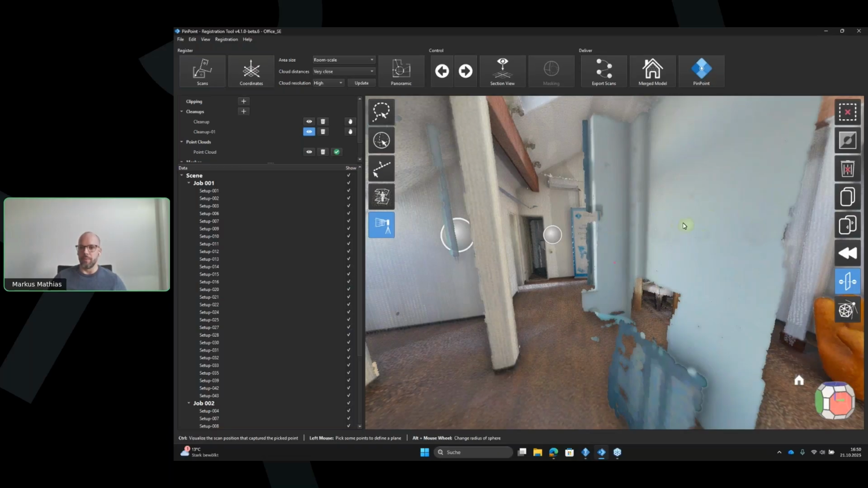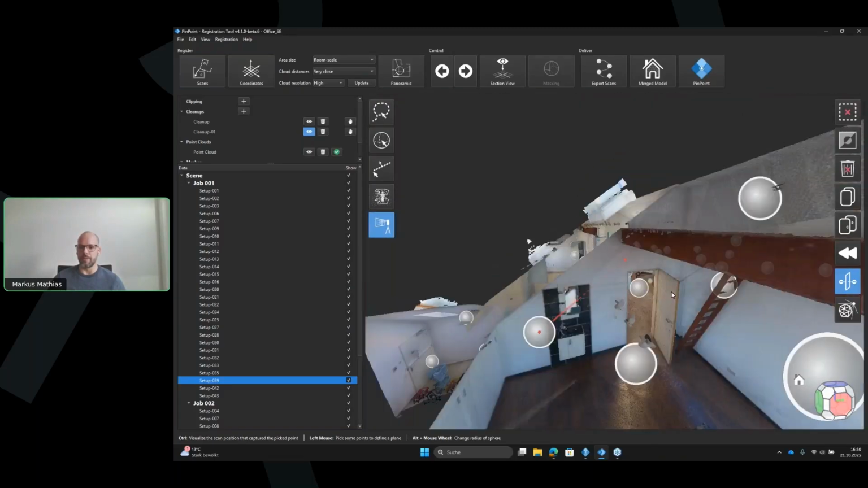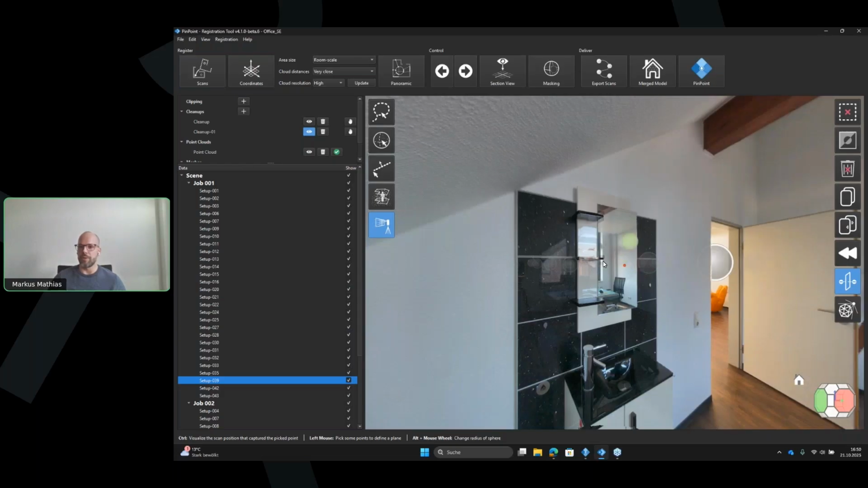So you just have to hover over the geometry, and then you can figure out from which scan position this geometry has been scanned. And if you go out here a bit, you see that this type of geometry has been scanned from a scan position in a totally different room. If you go to the scan position, you immediately see that there was a mirror on the wall.